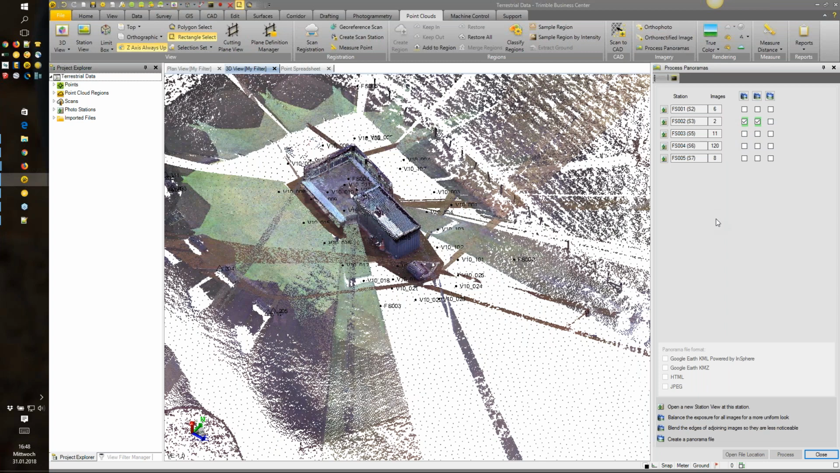Yeah, so you'll notice there's three options. Process panoramas isn't necessarily new, but that's also a very viable option. Nice to view this then in context. You can see there's some Google Earth options there as well down at the bottom to view your pano directly into Google Earth.